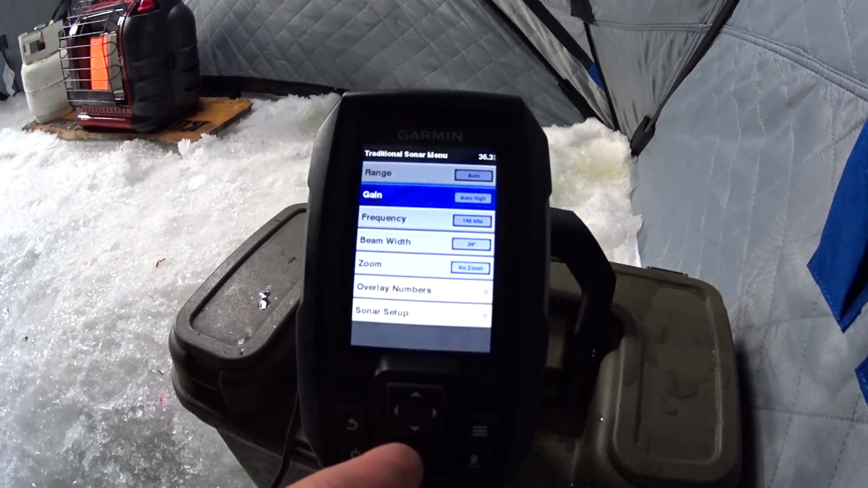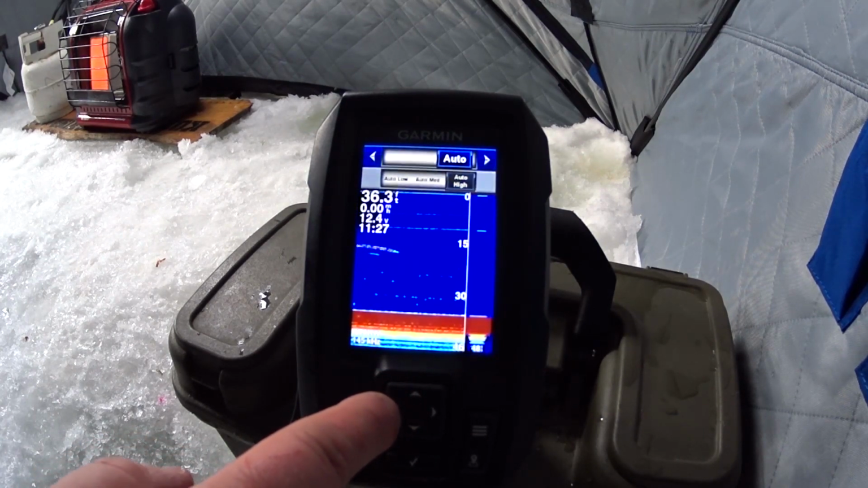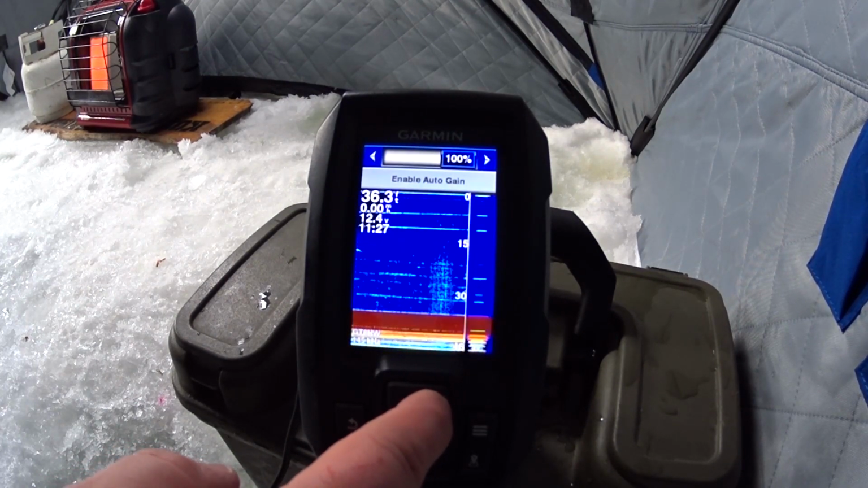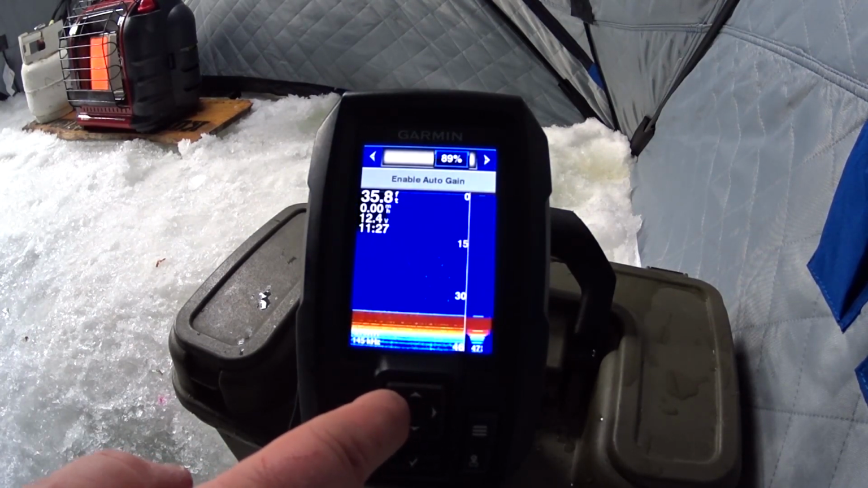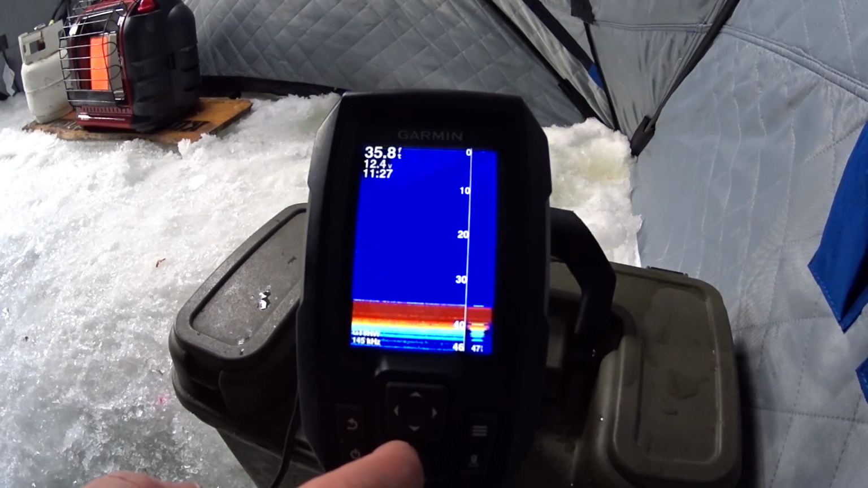Automatically it will go to an auto high gain. I like to select this, and I like to change this. As you can see, when you go high gain, 100%. I'm generally anywhere from 74 to 90, just to get rid of some of the disturbance. We'll select 88 for now.